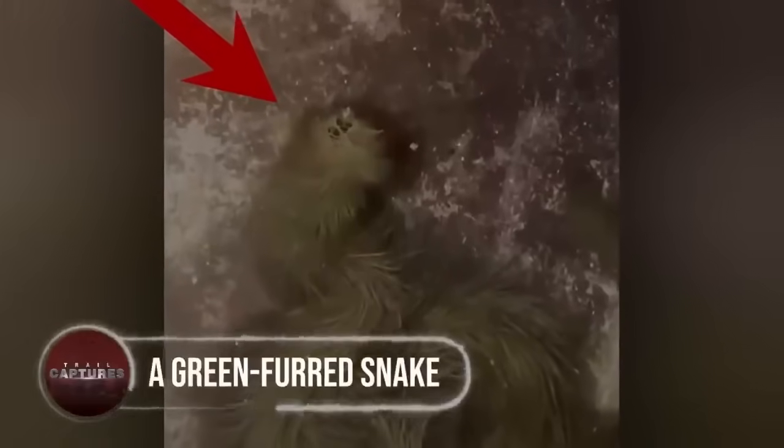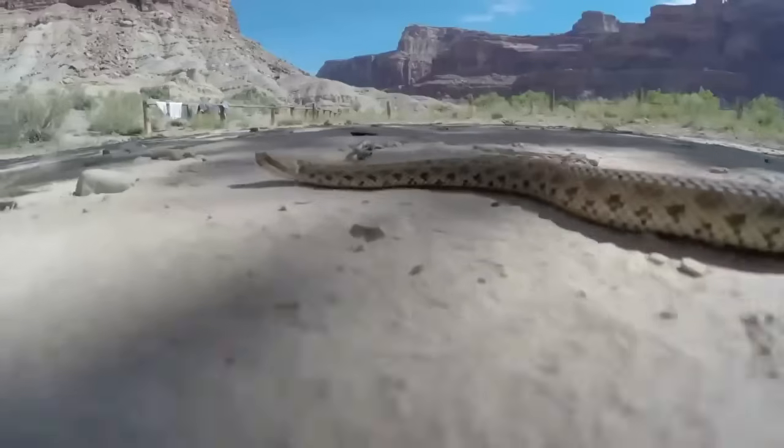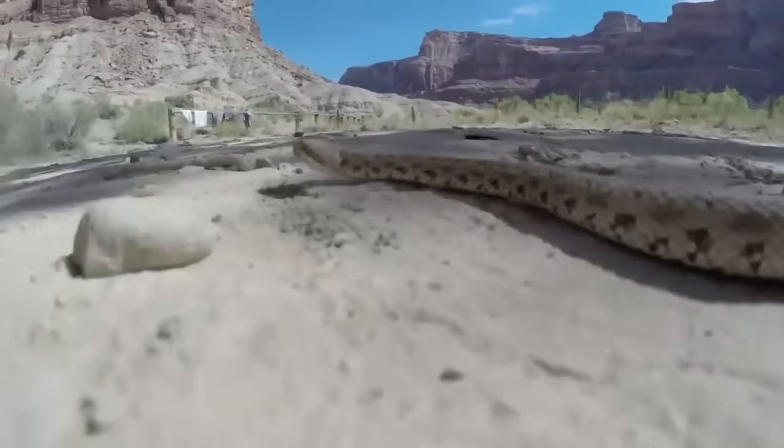A green-furred snake. Today, you're gonna witness a snake like no other. Shared on the Facebook group Weird, Fantastic, and Odd Things by user Max Jack, this mind-boggling footage showcases a snake covered in eerie green fur, leaving us all baffled and slightly creeped out.